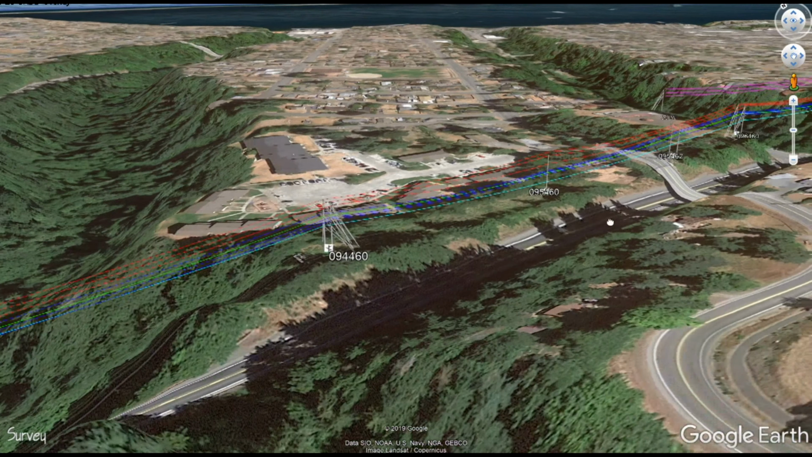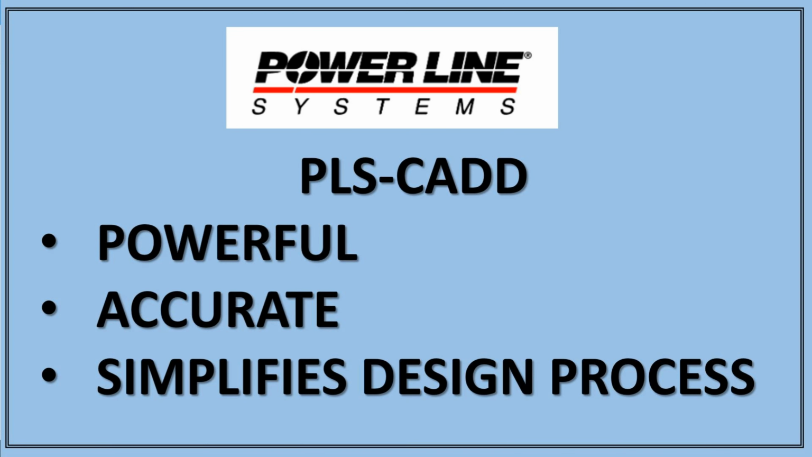As you can see, PLS CADD is a very powerful design tool. It is very accurate and greatly simplifies the design process.